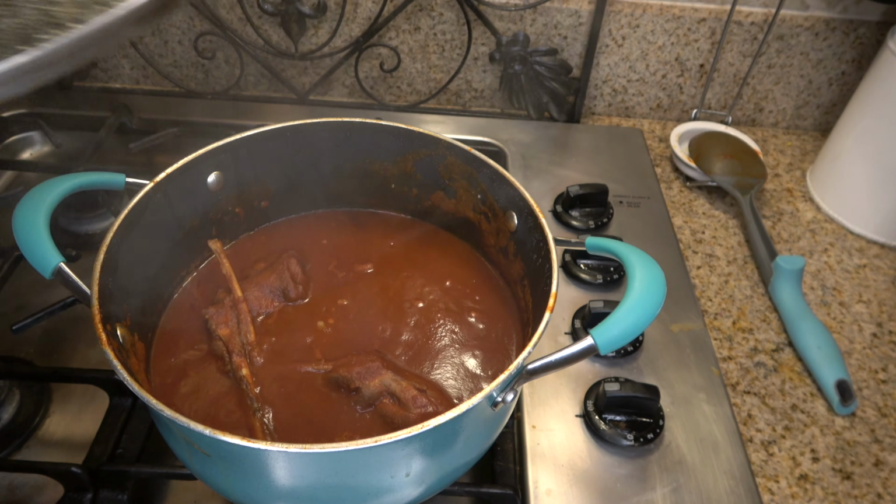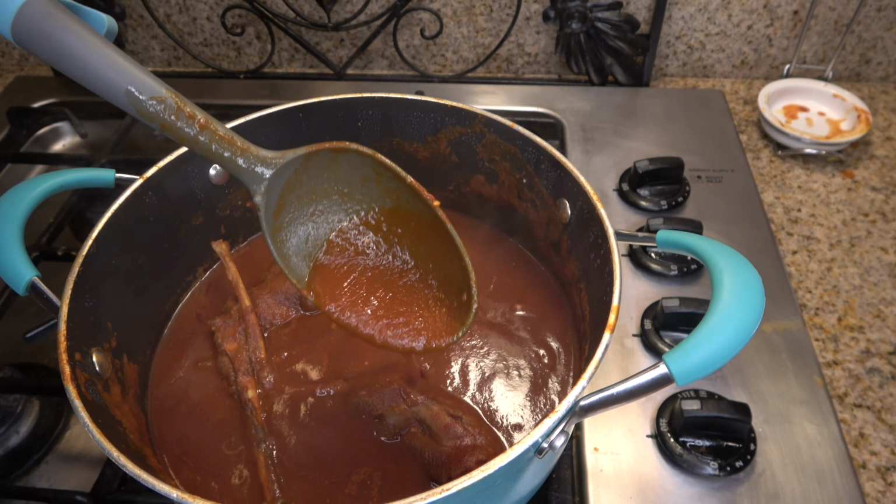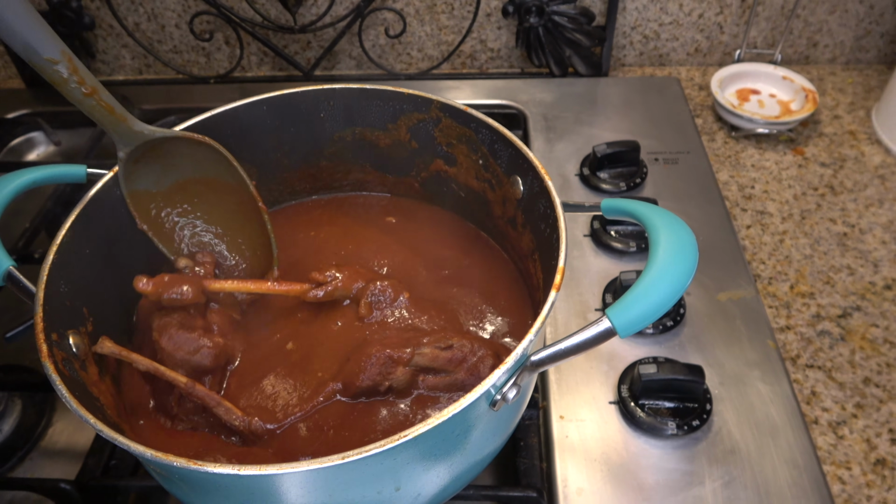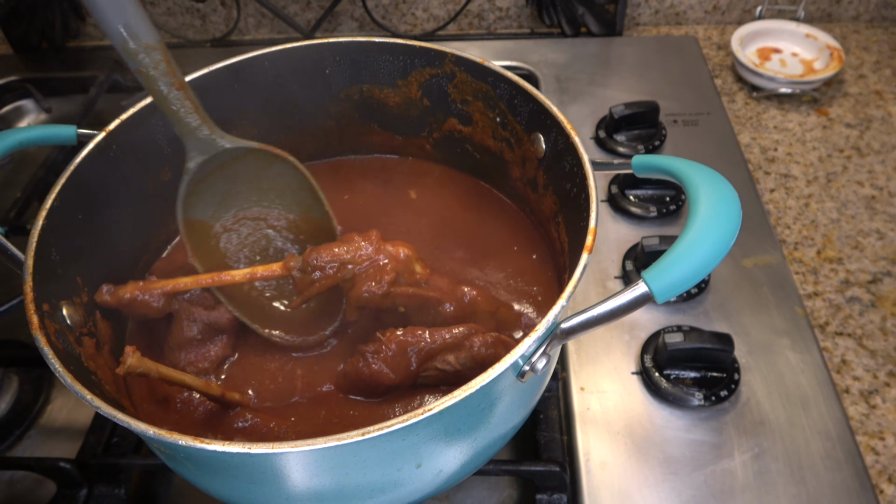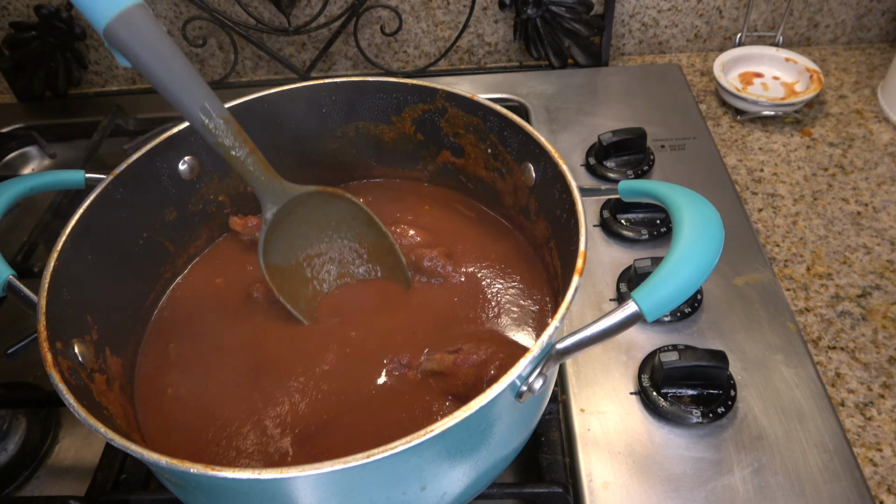So this is what it looks like after cooking for a couple hours. The liquid kind of went down a little bit, kind of condensed to more of a paste almost. But you can see there's the leg bone. There's hardly any meat on it because it's all been falling off. But we'll see how this tastes.